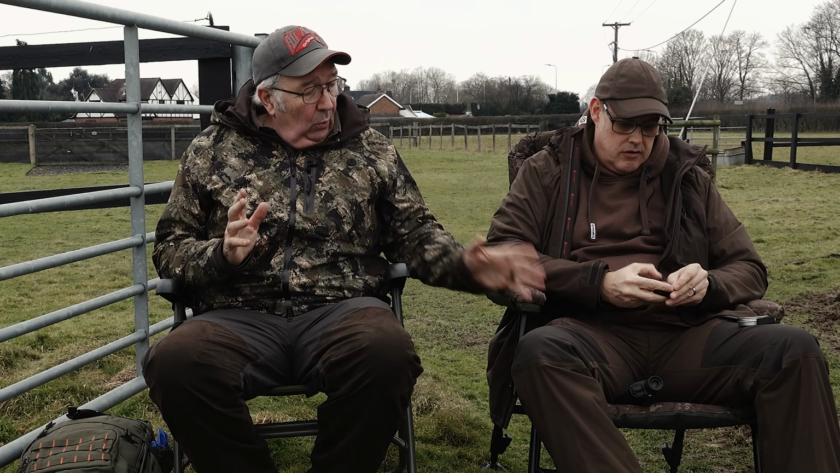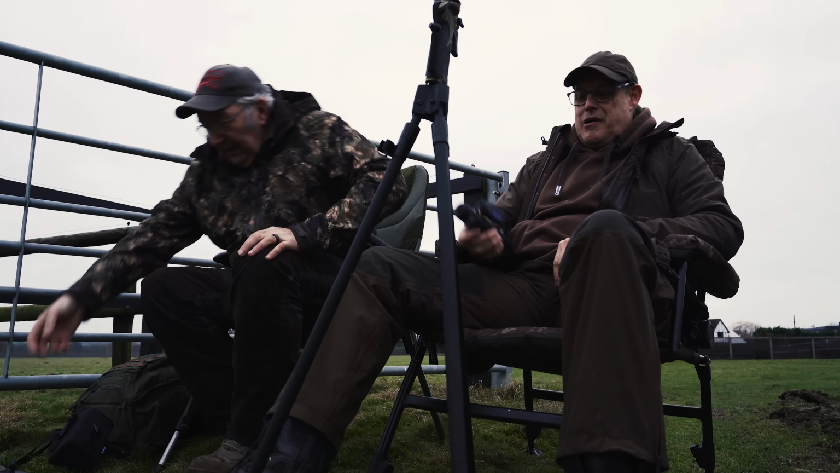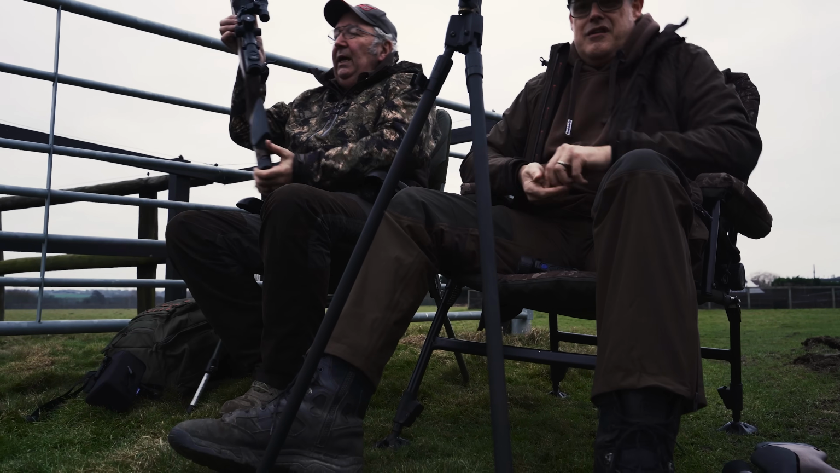Dave's approach is going to be more sitting and waiting. A little bit different, isn't it? I've not done a massive amount of sitting and shooting. I shoot rabbits a lot, as you know. That's been my main quarry for the last 35 years, but I'm normally lying in a field in a prone position, getting cold, getting damp. But I've got my sticks, so I'll have my rifle on the sticks and I'm just going to be sitting back, spotting them with a thermal. Simple as that. Now, back to the big gear.